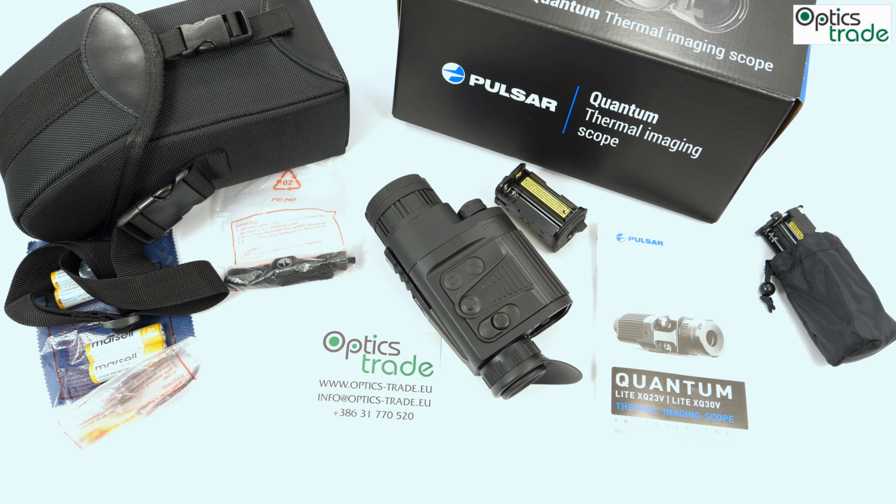In essence, I would say that this device for the quality is even too cheap. But on the other hand, it became almost a must-have item for many hunters. So you get a really great optical performance for an affordable price. 800 meters of range of detection is more than enough for everything.